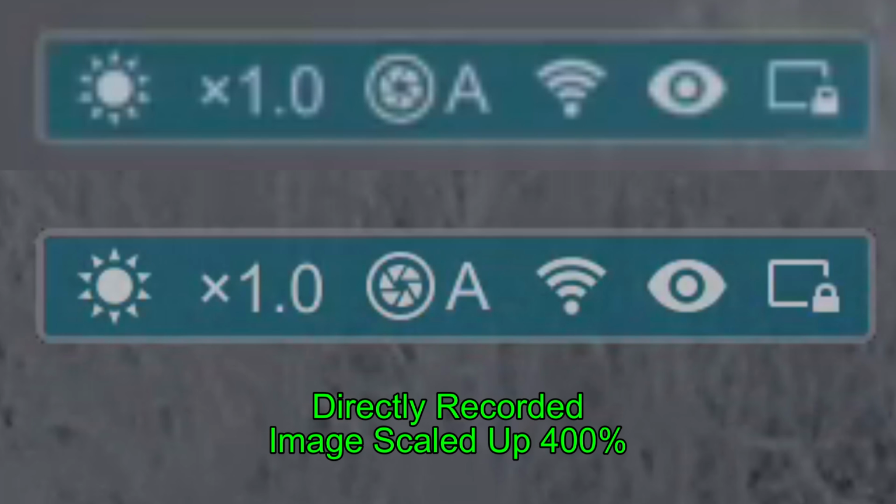Now I want you to compare that with the image that you see right here, and this is what it looks like when it's recorded directly into the scope. These are the same icons. You can see they're much clearer. So I didn't want you to get the impression that the InfiRay Finder is actually a poor quality scope, or that it just only produces fuzzy images. It actually has a very nice image in it, but the images that I'm using are often coming off of my phone, recorded via Bluetooth, and so they don't look as good as they should.